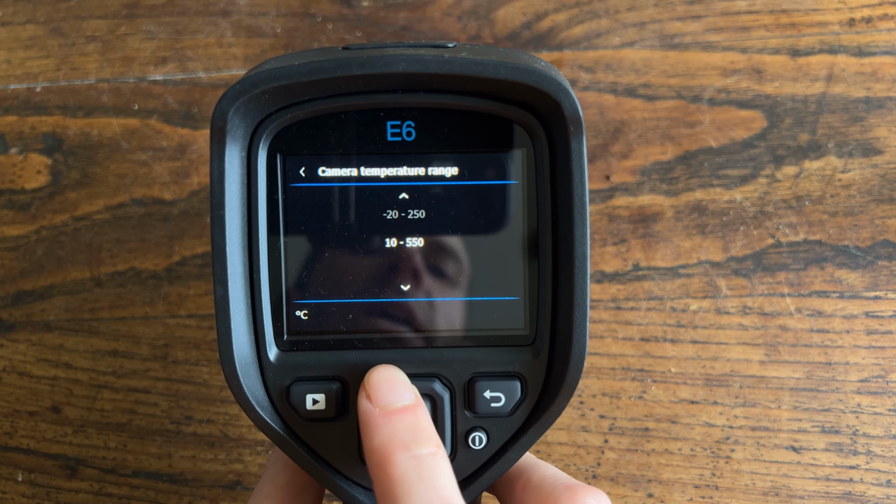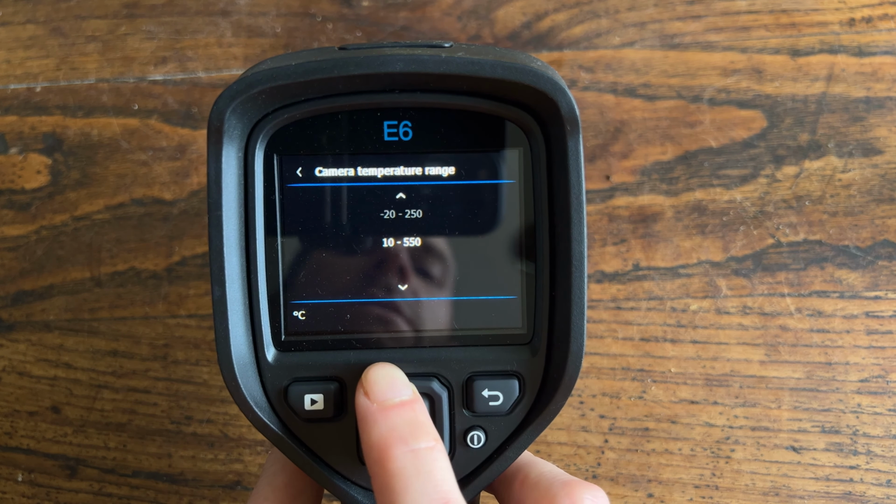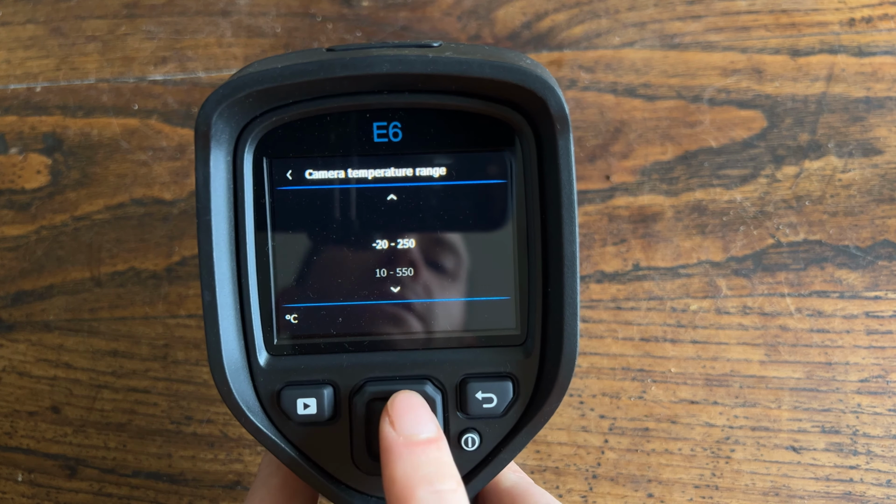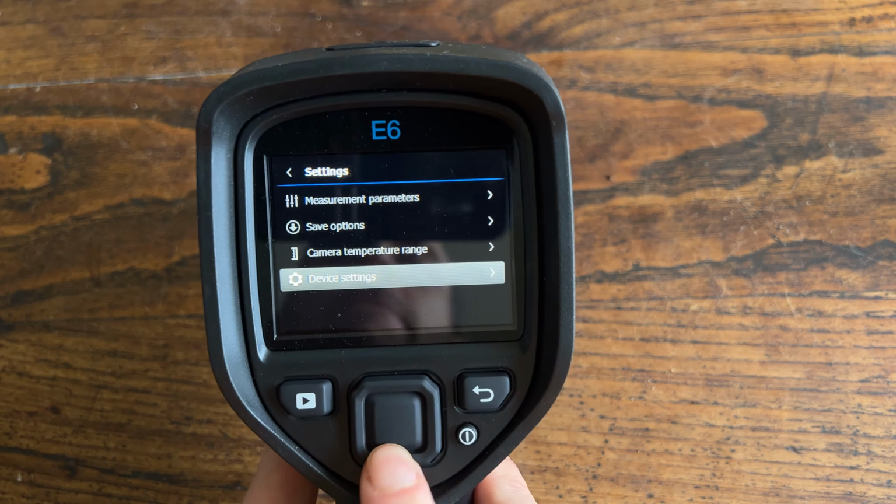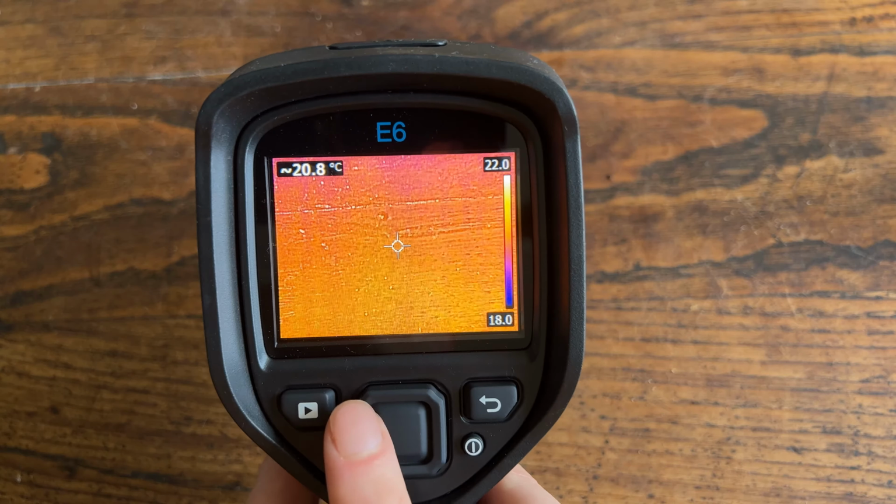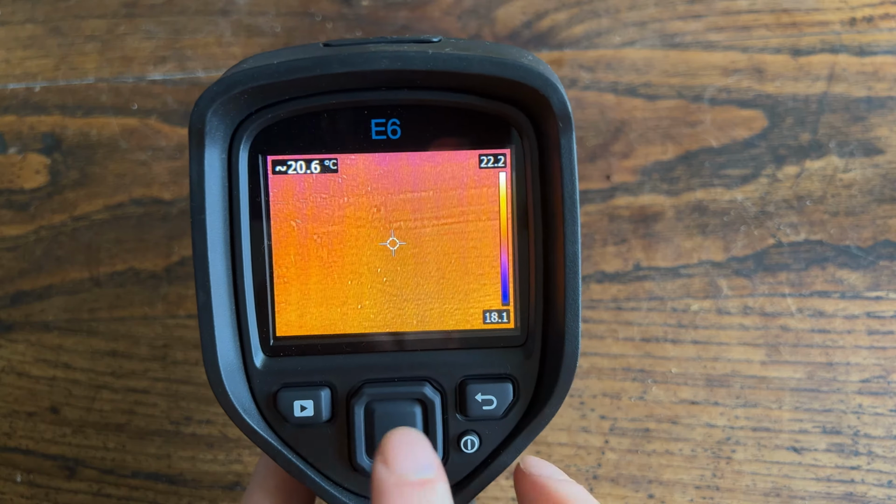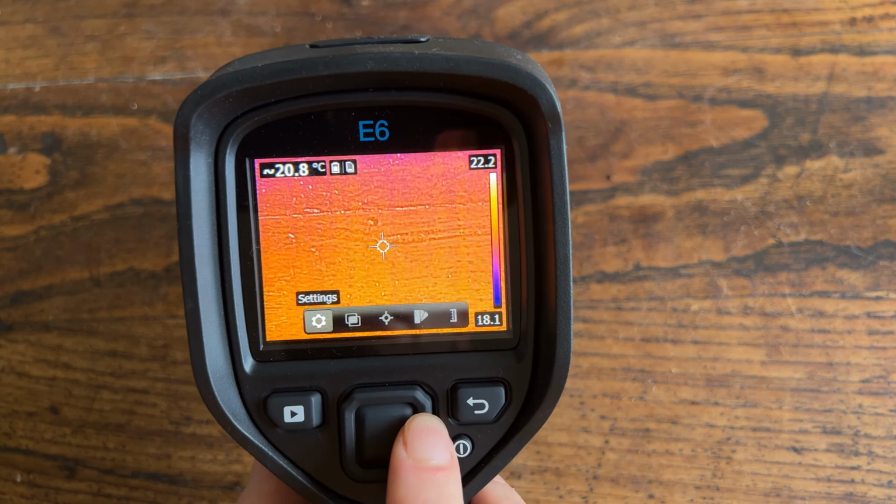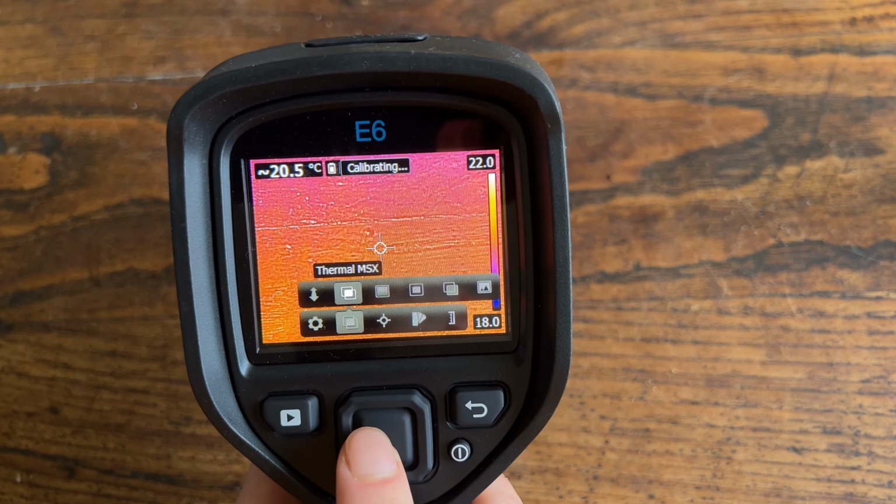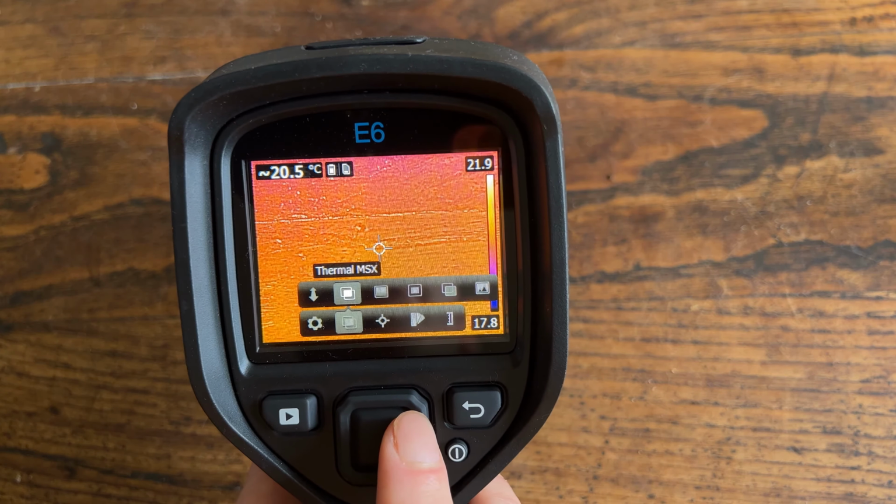We shouldn't have 10 degrees because we want to check anything that's letting air in when it's cold outside, so I would stay with the -20 to 250. The device settings should be fine as they are, and you keep pressing left and it'll go back to the camera screen.